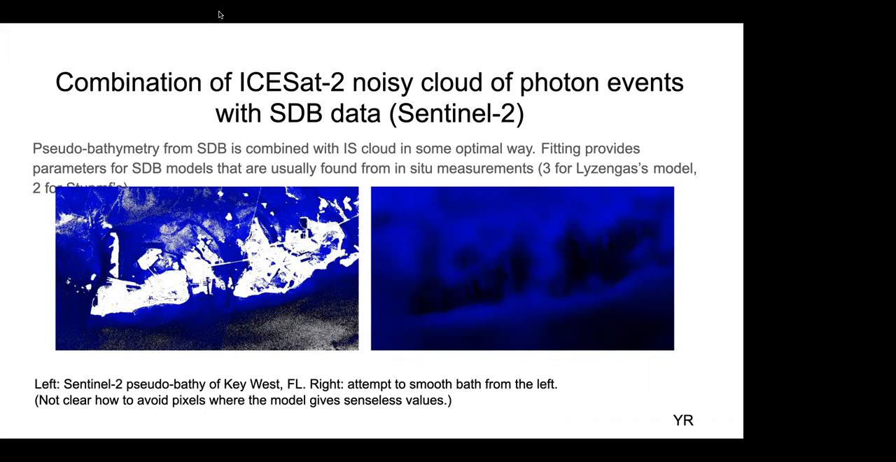And then to find the parameters, which are usually found from comparing with in situ measurements. So three for Lyzenga's model, two for Stumpf's model, and for nonlinear models, other parameters.